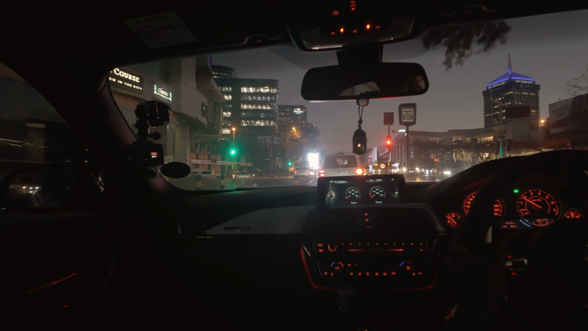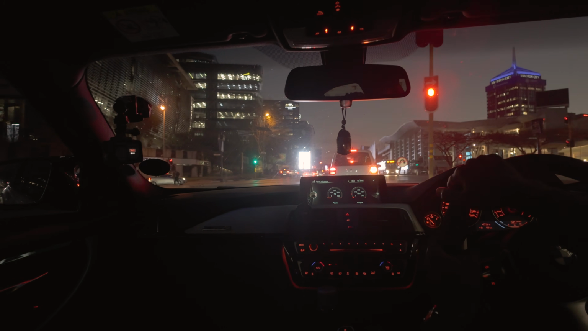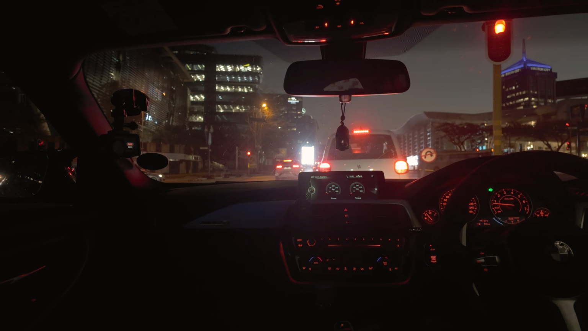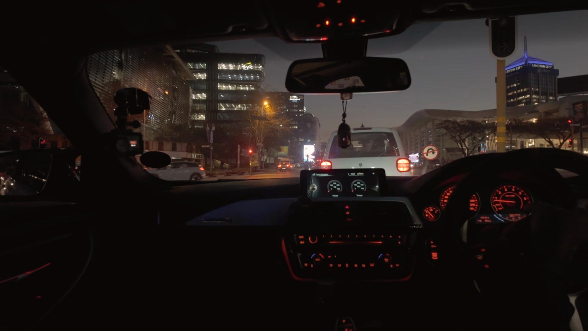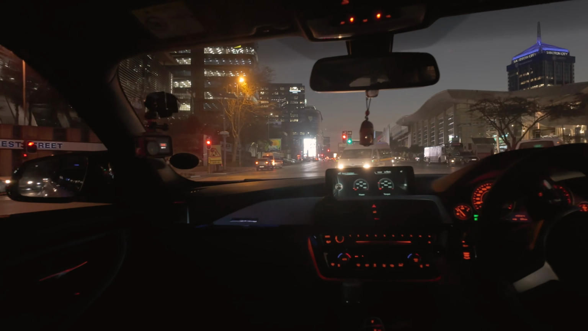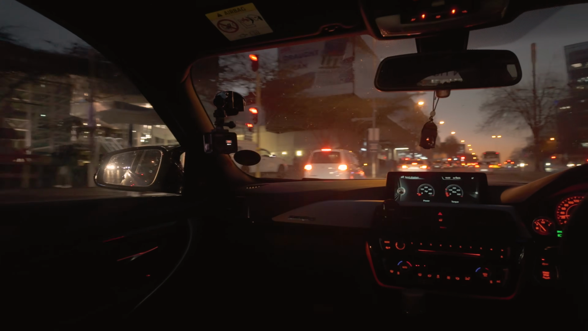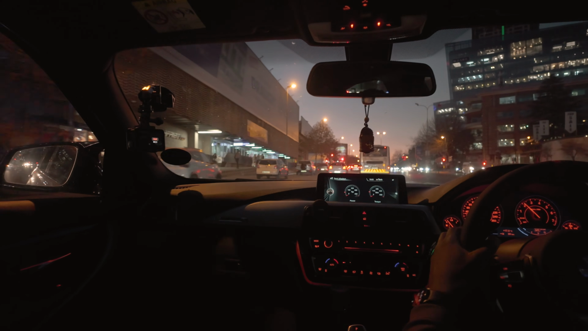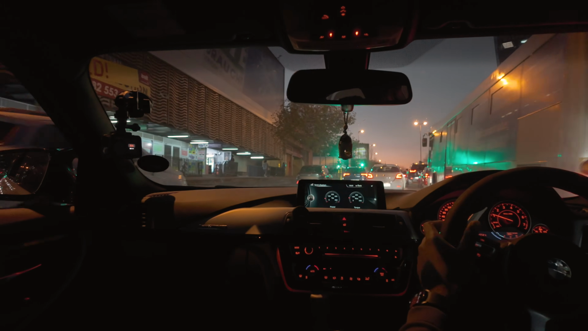Otherwise I think I'm gonna stop recording here because I'm almost there. But yo, it's sketchy, bro. I think it's the winter weather. It's not even that cold, bro. According to the car, I'm not sure if this is the temperature of the car or outside, it's saying 17 degrees Celsius, but I'm sure it's not 17 degrees Celsius. Otherwise, I'm gonna stop recording here.